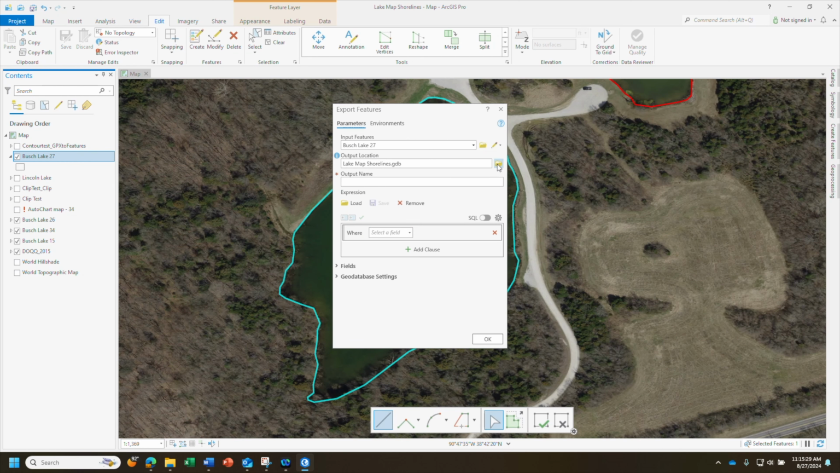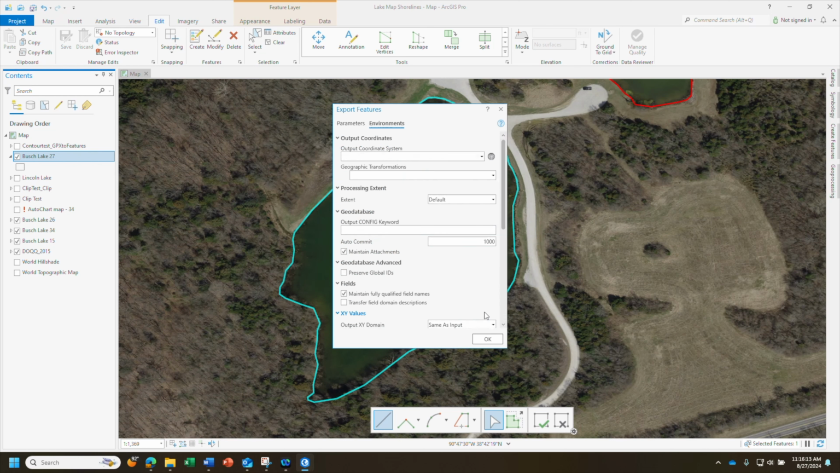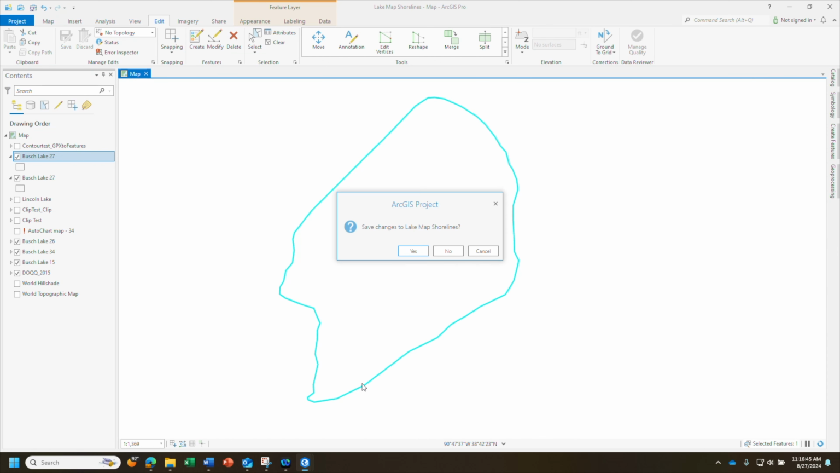Then you need to go to the Environments tab here, and again you need to change the output coordinate system to NAD 1983. Click OK on there. The other important thing is you have to click, under the fields box, transfer field domain descriptions. Again, if you don't have this clicked, it won't work. So, okay, and it should save the shoreline to your desktop. Then you can save and exit out of ArcGIS.